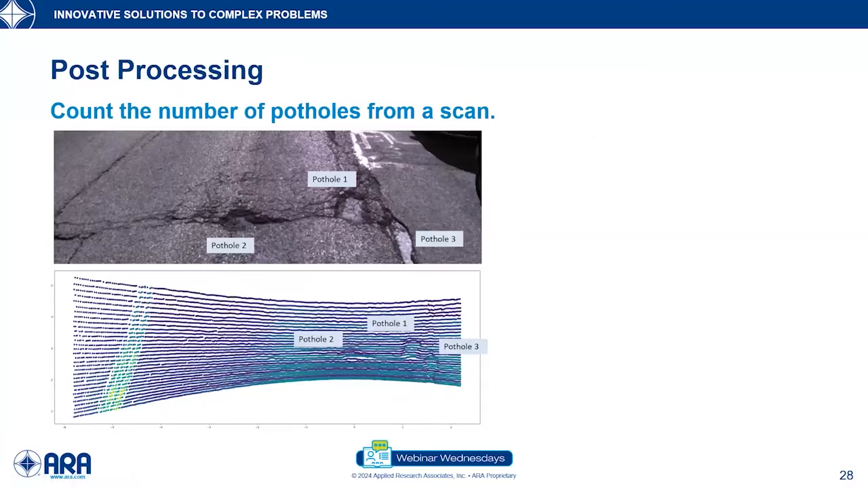So the final part of this algorithm was post-processing. The first part of the post-processing was to count the exact number of potholes from a single scan.